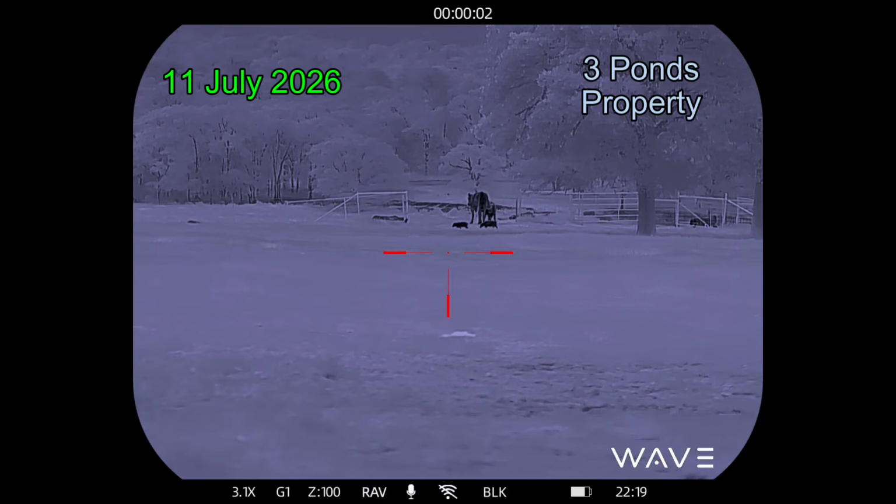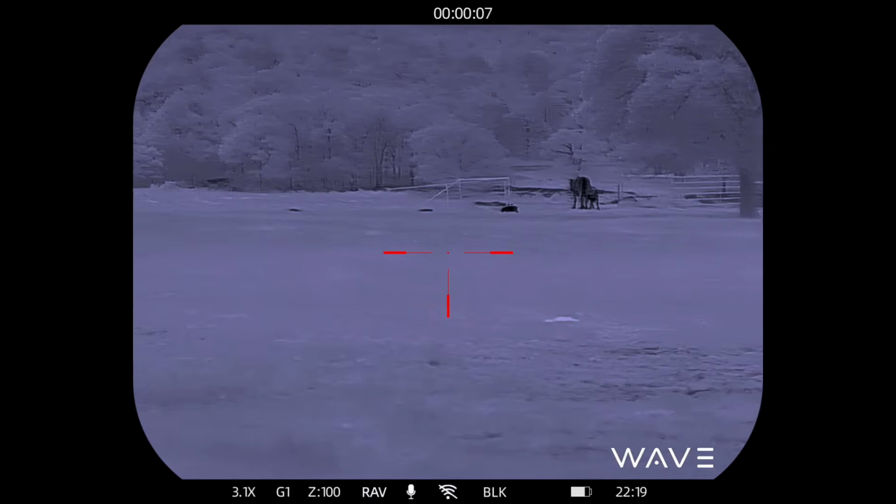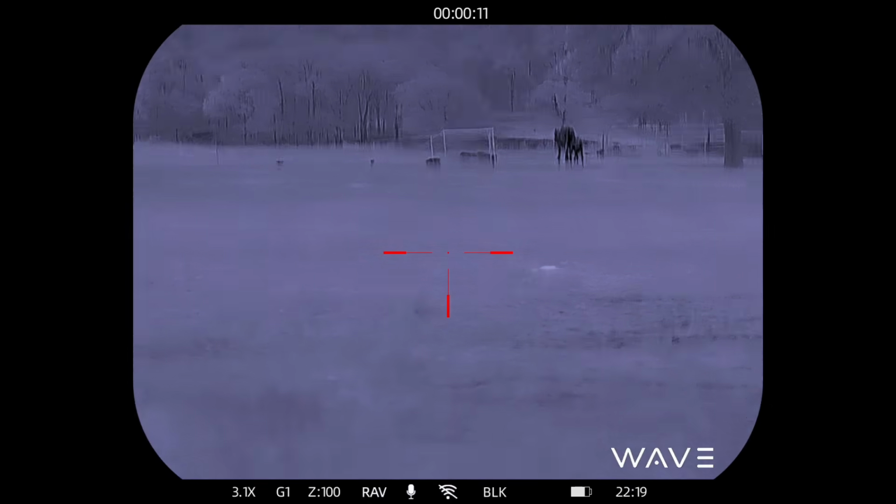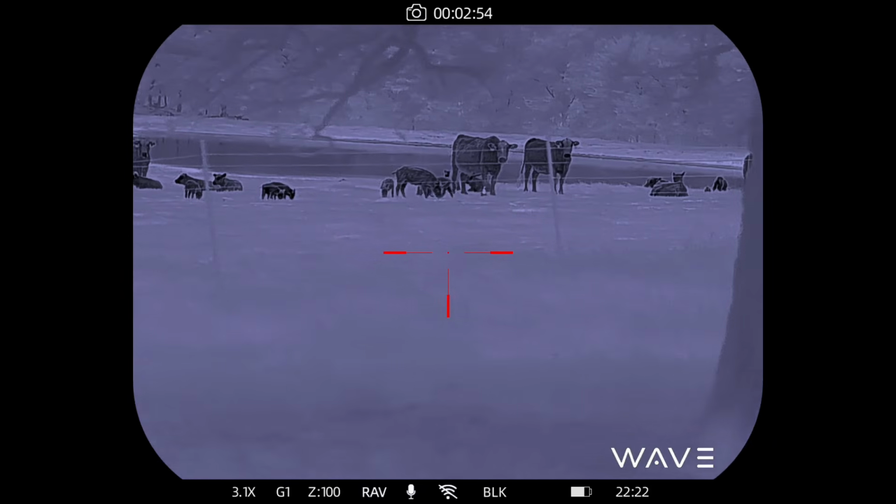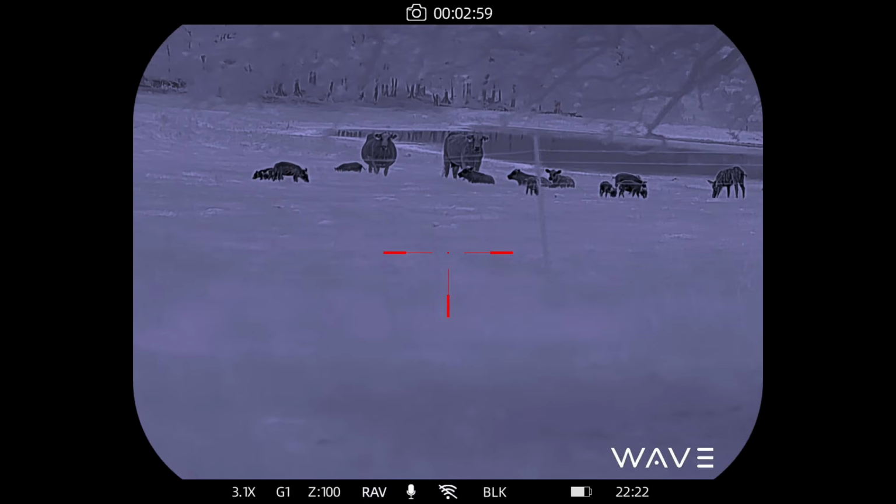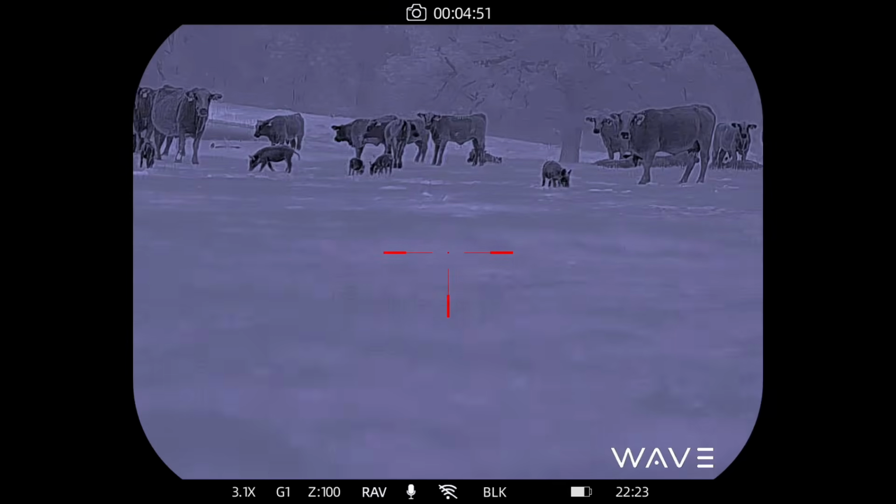Moving on to July 11th, 3 ponds property. We've got a nice little sounder amongst the cattle. Alright, we got a few piggies. So they're moving down below the hillside, so I need to move up to get a view looking down upon them, which I've done right here. So not an ideal shooting situation. Got the pigs mixed in with the cattle, so I'm going to move and try to change my position.